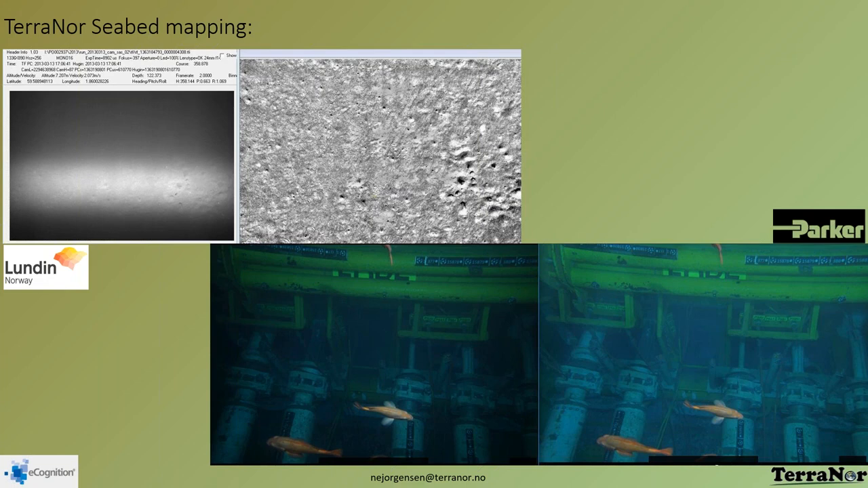So you see up here, the image at the top left is taken with the AUV called Hugin from Kongsberg. And you see the light is very central and dark to the sides. And we want to analyze this in eCognition. No, I couldn't do that. So what we had to do is to create software to actually balance out the light in the image so it looks like the one to the right. So these two images are the same, and you can see the difference between the two images quite clearly.